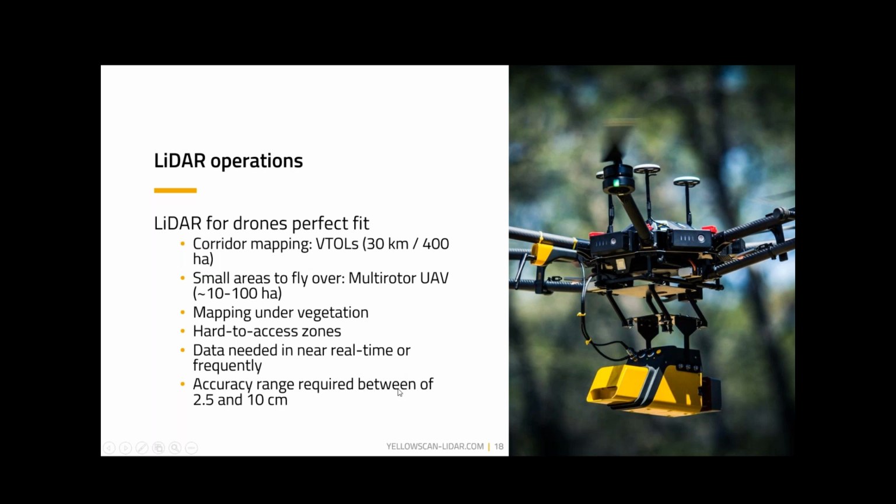Every tool has its job, every job has a requirement. So we have a variety of tools that can provide accuracy somewhere in the 2.5 to 10 centimeter range.